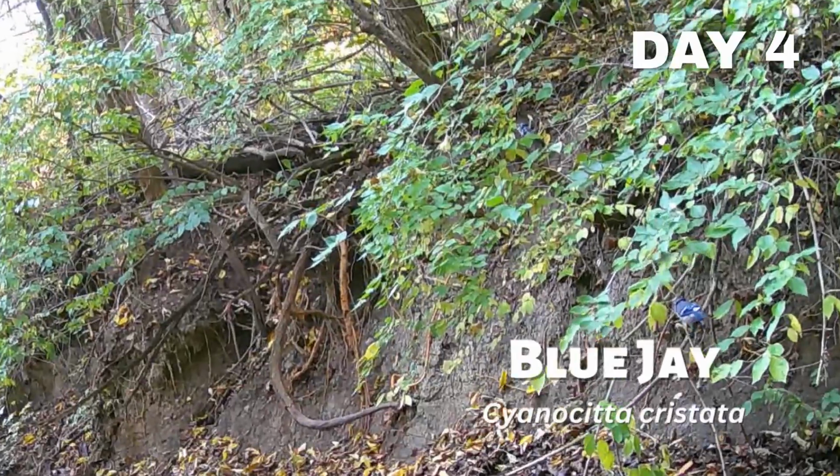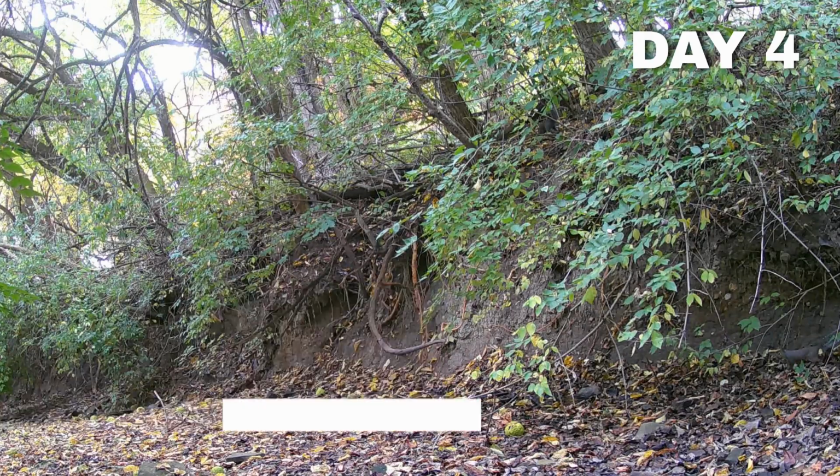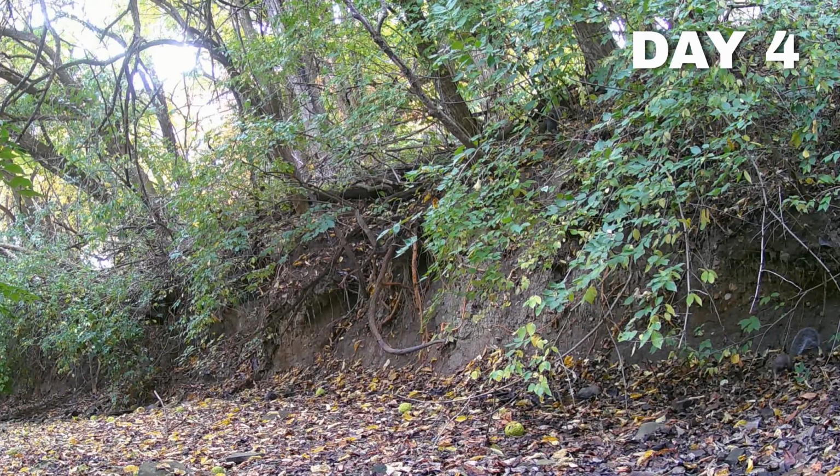On day 4, the camera picked up these blue jays and these gray squirrels. I was almost certain that the squirrels were going to be the ones to clear out the pile of food first. Even though I did most of the hard work for them, they didn't care about the pile of walnuts, so I'm leaving it out for another 5 days.